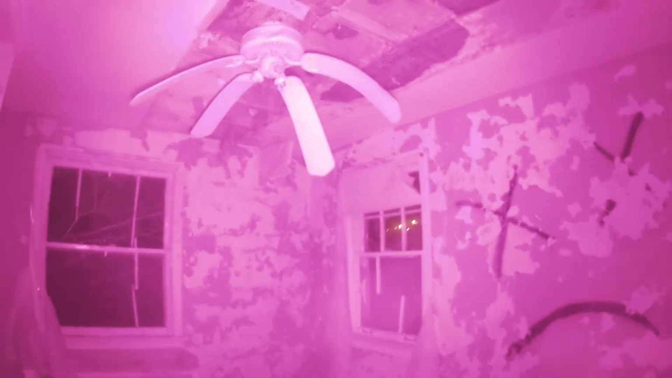And again, oops, I'm banging the one camera. If I turn the IR lights off, it is pitch black in this room. That's wild. So the one thing I was warned about was the battery life on this thing isn't the greatest. And I'm seeing that as the bars keep going down, which is fine.